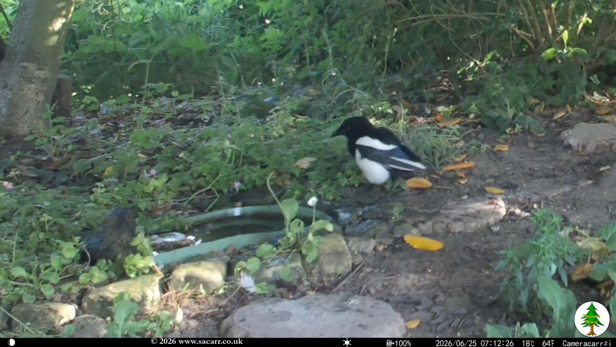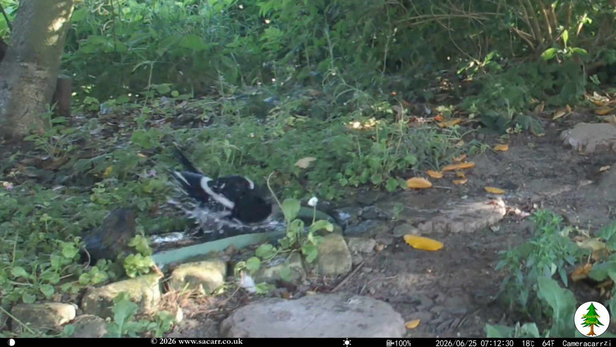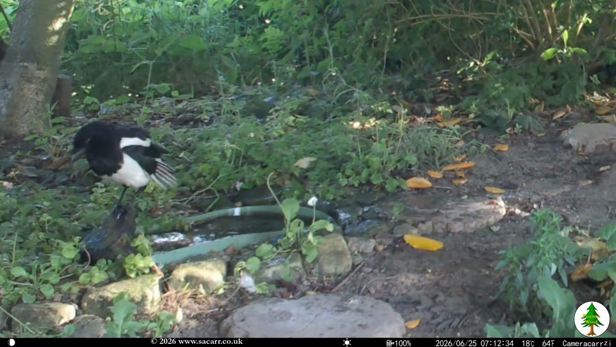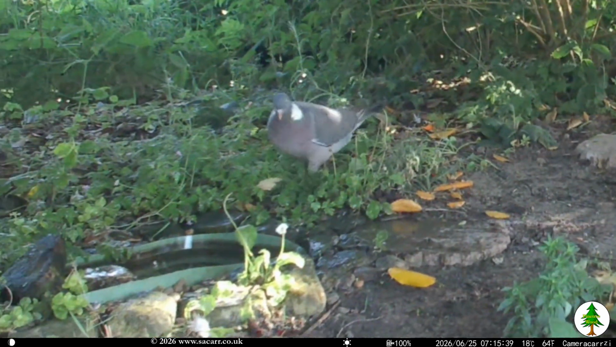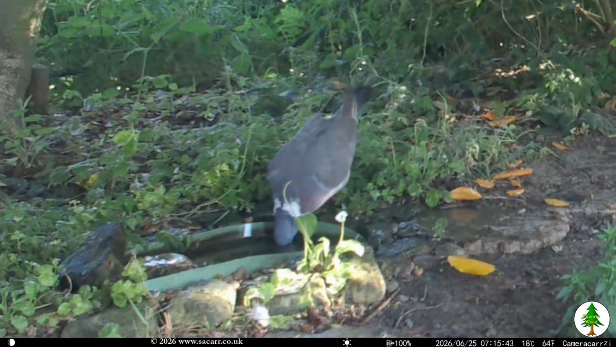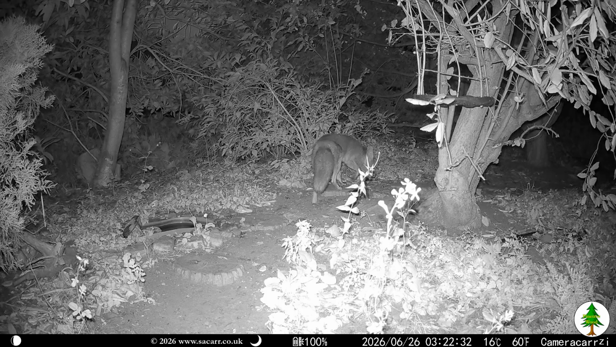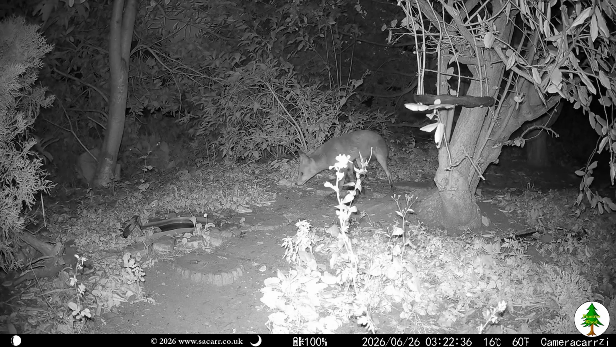After all the fun and games, the magpie went for a dip in the pond, followed by the pigeon coming for a drink. In the early hours of the 26th, Shady the fox was sniffing around the wood again.